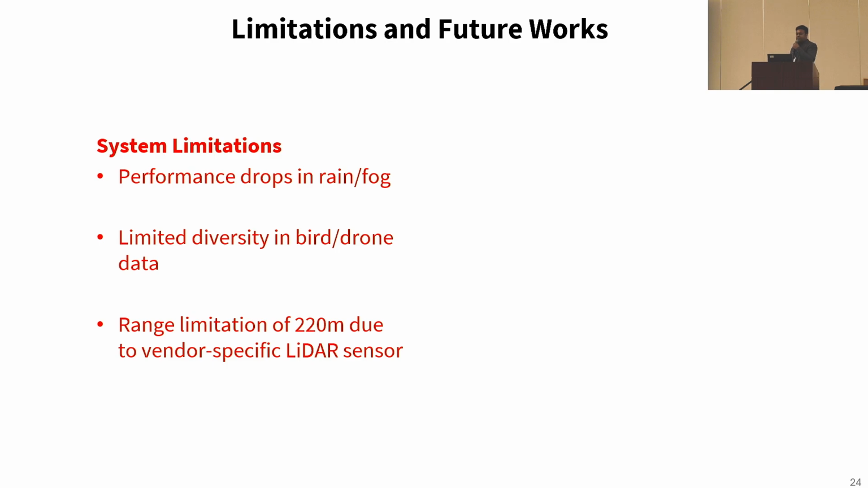However, our system has certain limitations, such as its performance drops in rainy and foggy conditions, and our data has limited diversity in bird species and test drones. The drone swarm companies' drones are usually from the same model, and we have a range limitation of 220 meters due to the use of a vendor-specific LiDAR sensor.